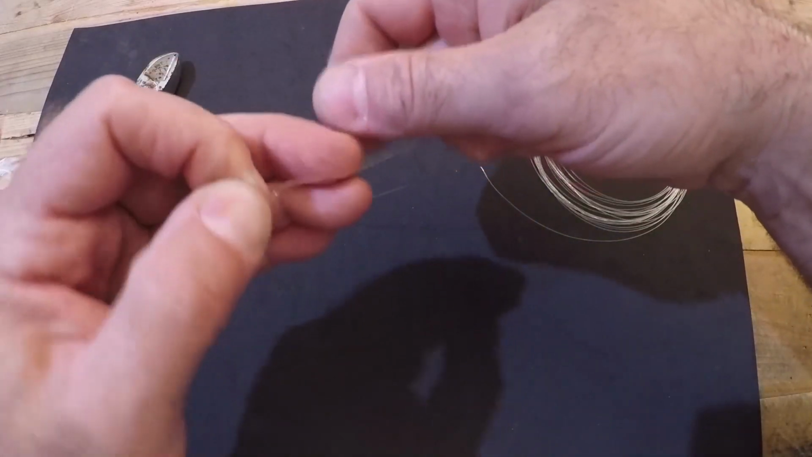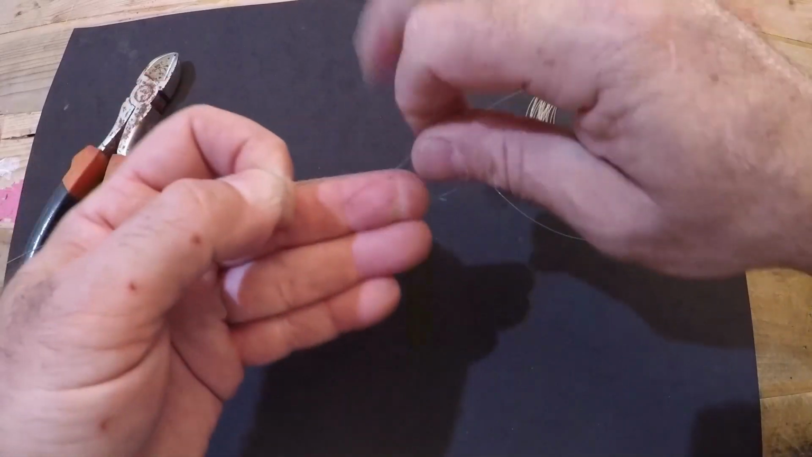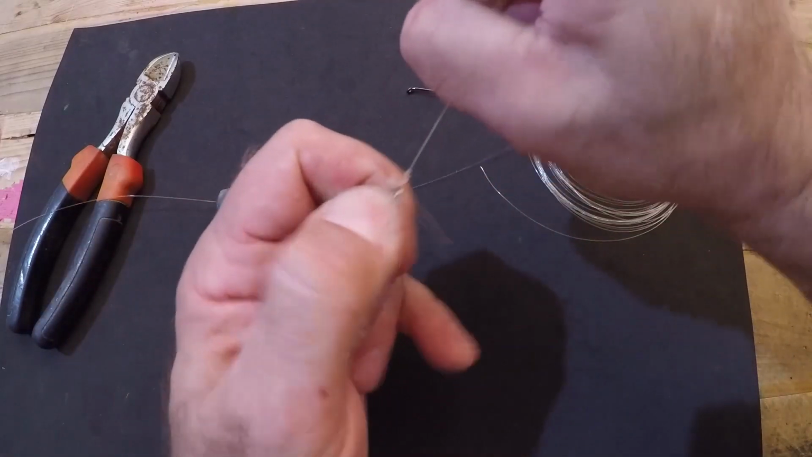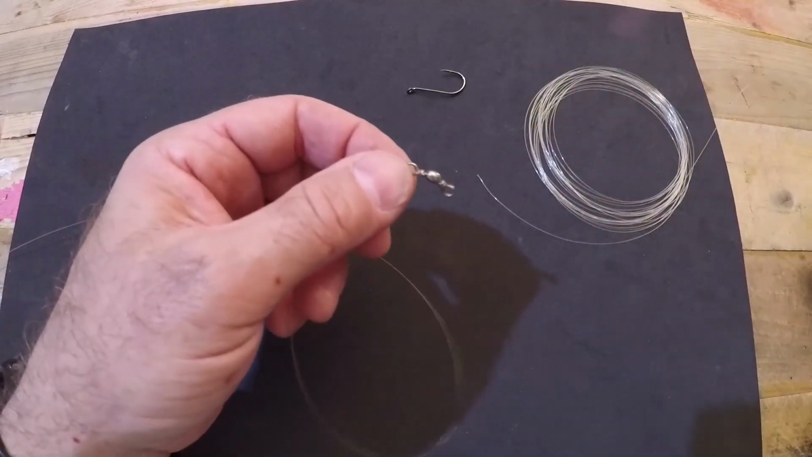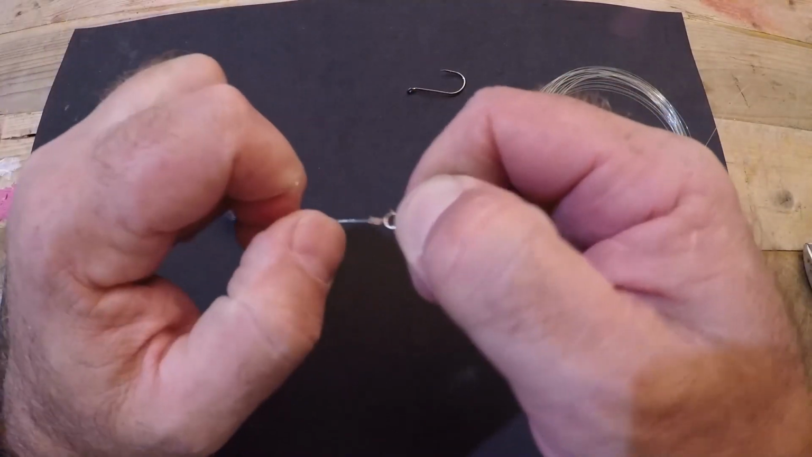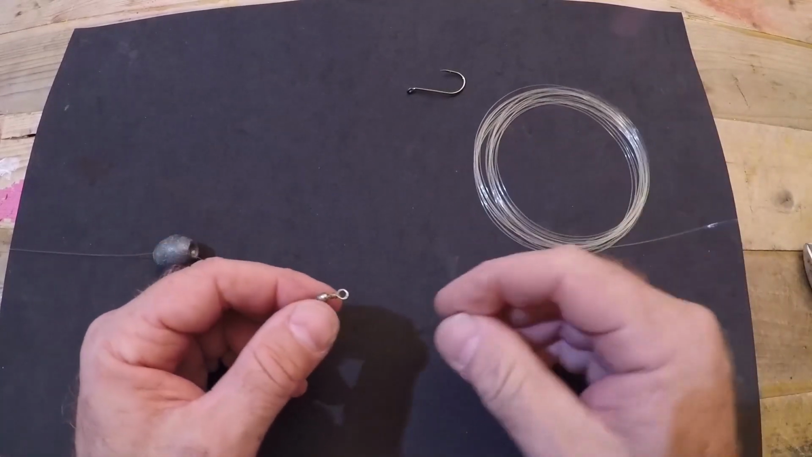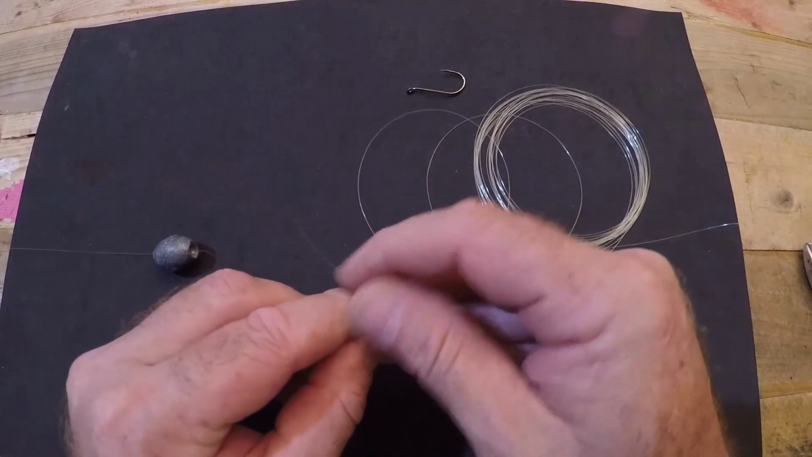1, 2, 3, 4. I'm going to use 5 wraps. Tighten that up. Make sure your knots are good. If your knots aren't good, you will want to retie them. The last thing you want to do is go out targeting a fish and have knot failure. Next thing we will do is take one end of our fluorocarbon and attach it to the swivel, again using a clinch knot.